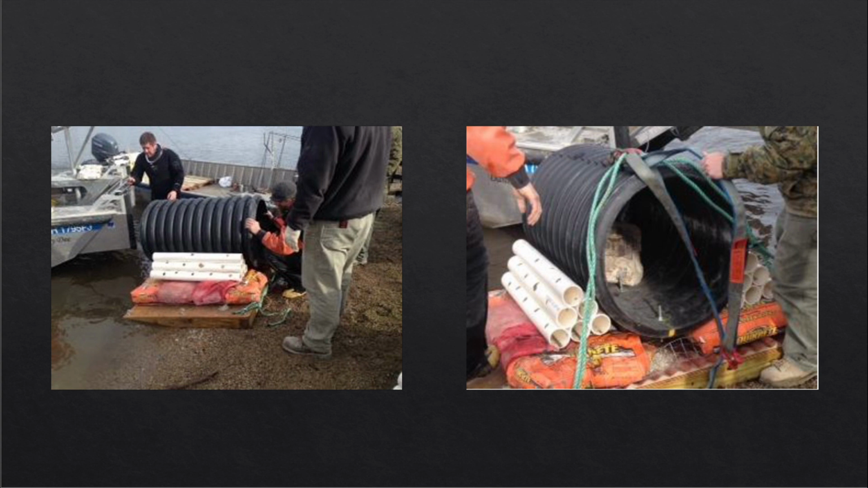A large piece of black corrugated tubing with one end capped is placed upon a reinforced wooden pallet. Smaller PVC tubes were placed beside the large corrugated tube in hopes that the fry would use them as a temporary shelter after initially leaving the main nest. Concrete bags were placed upon the structure to help keep the nesting structure in place on the bottom of the river, which can experience some high flow conditions during certain periods of the year.